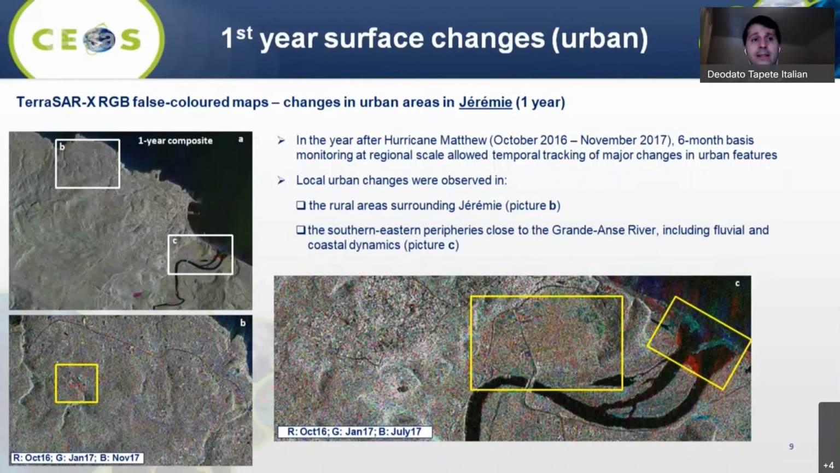And using the same TerraSAR-X data, in the years after, starting from the first year, we captured the first changes in urban areas related to the proper recovery, as well as changes in coastal areas that were severely transformed by the violence of the hurricane and the storm surge.